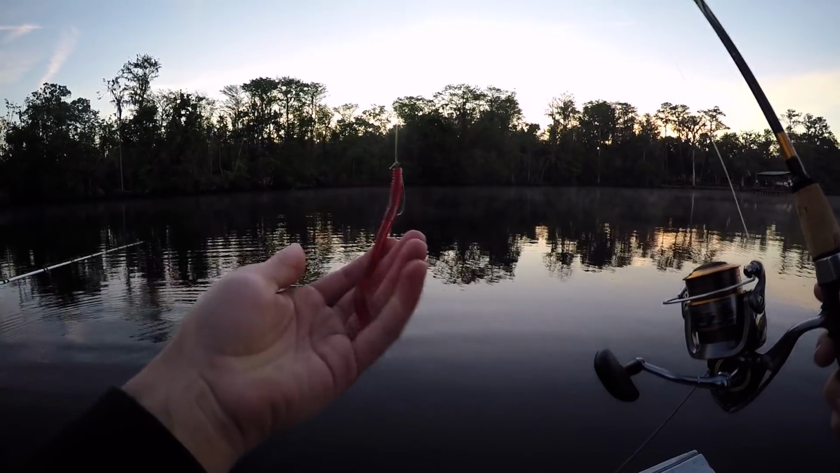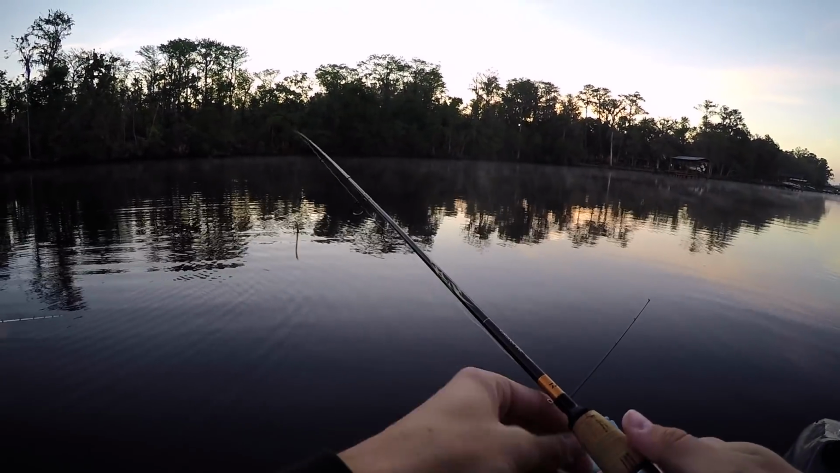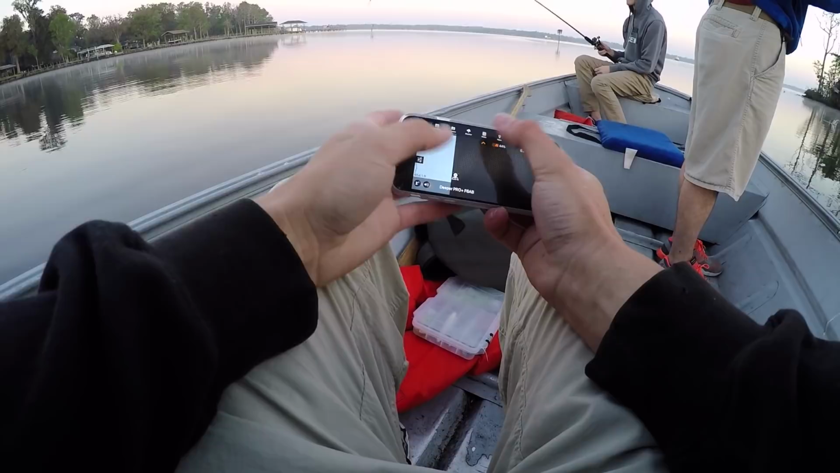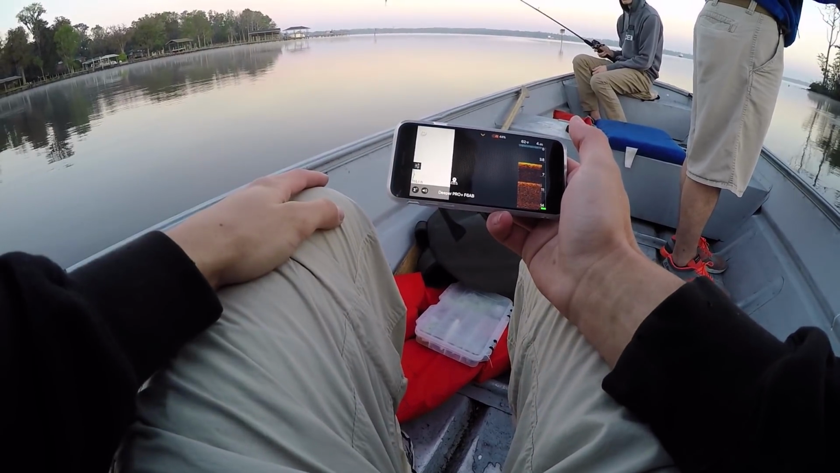All right, so I've got a weightless red shad Zoom bait here. I've been advised that these are the thing to use, so I'm told that's a very, very good color. So we're gonna try that out. It's already on boat mode. I actually forgot to charge it from the last 2 times I used this out for kayaking and boating and whatnot, but